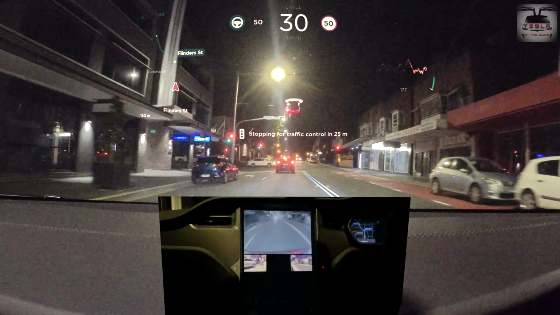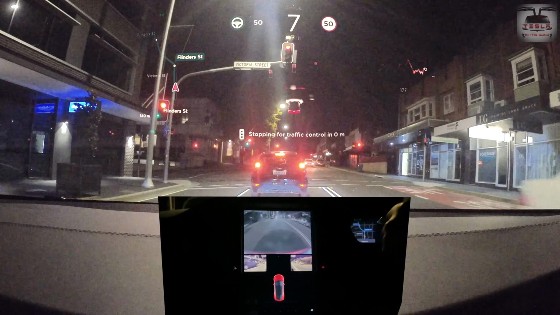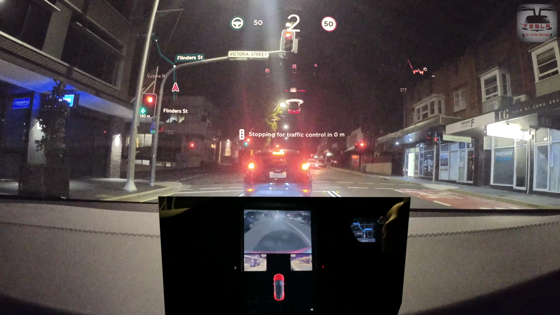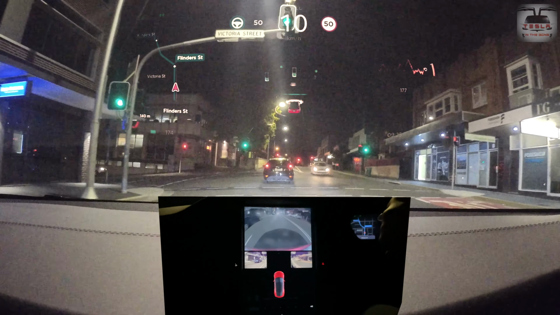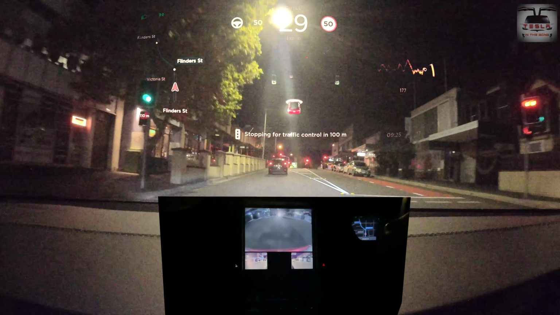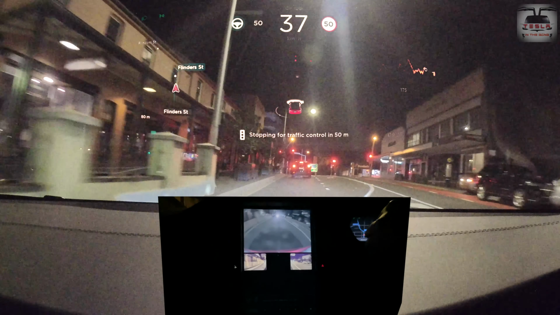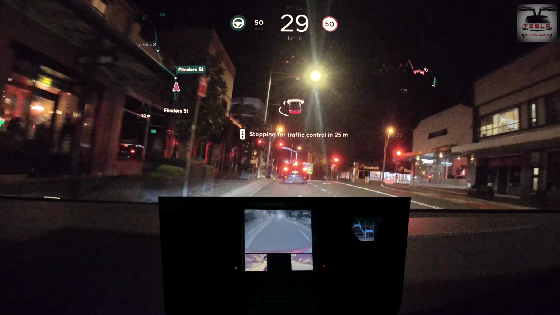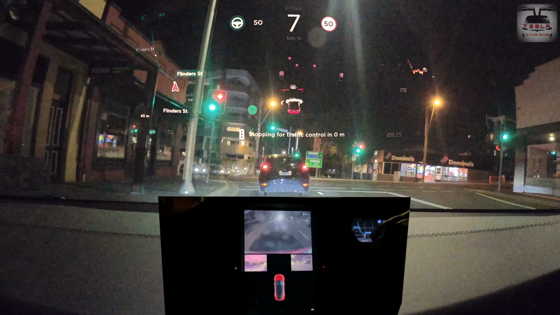All in all, it has been a reasonably good run, isn't it? Some interesting things that did not work previously worked in this update, and some things which used to work okay were a little faulty, particularly the car trying to go forward on that red light. That particular intersection was a little unnerving, I must say.